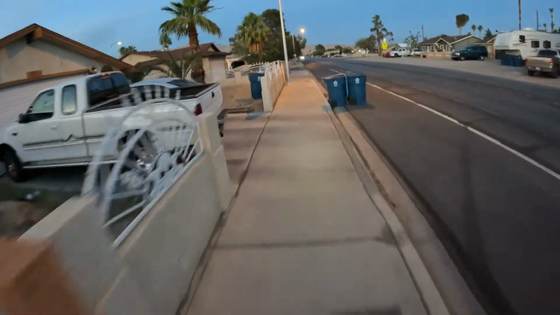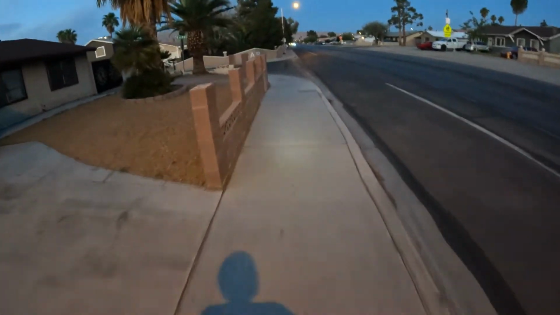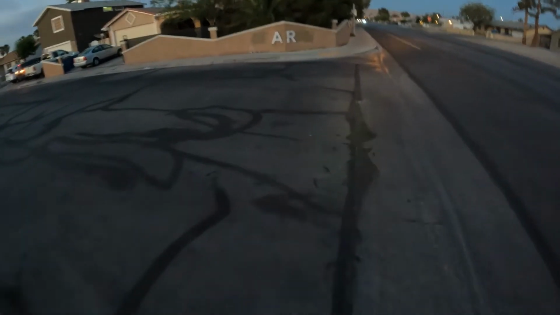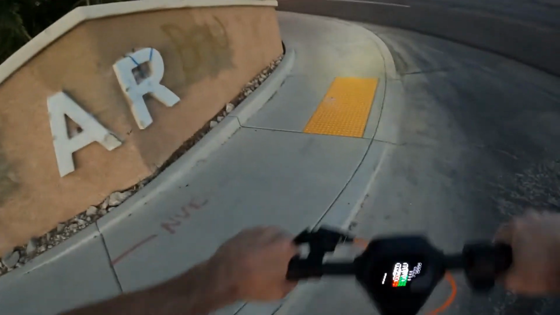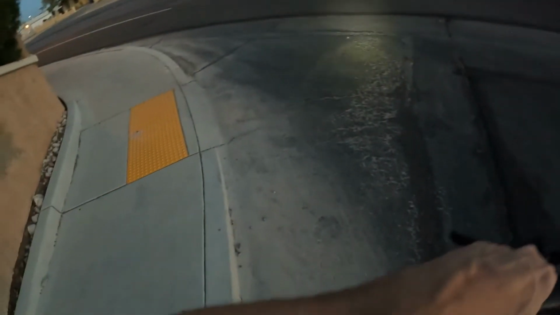So if you've been on the fence a while about getting an e-scooter, let me just say, again, from a motorcycle and gas scooter rider's perspective, it's really quite an experience, and I really enjoy it, and I think you would too.